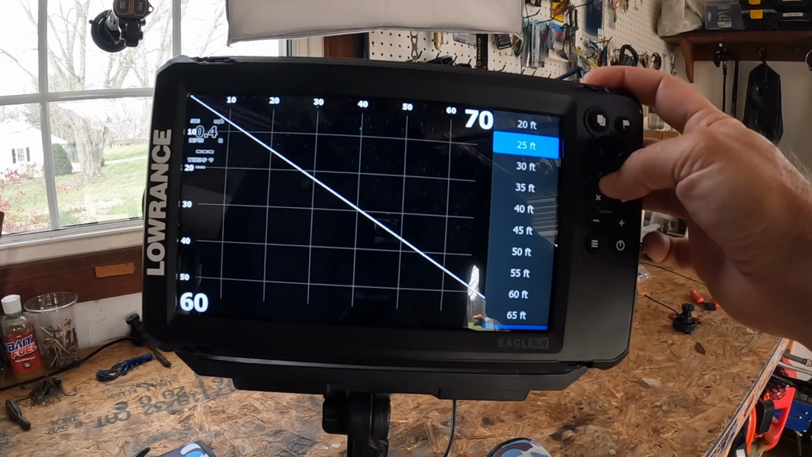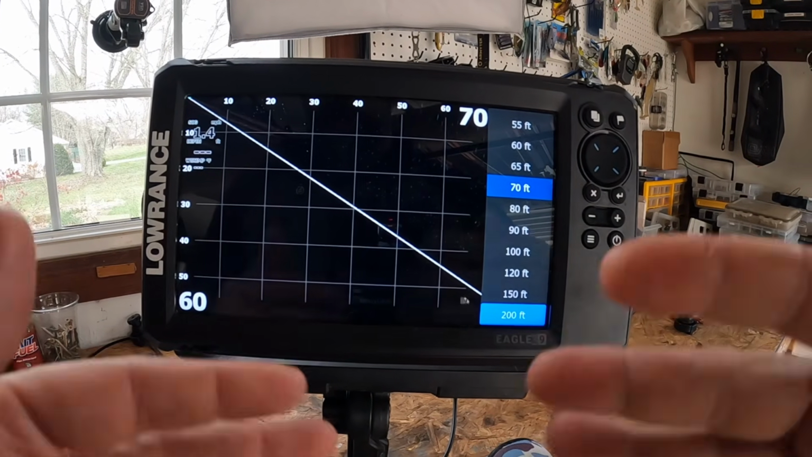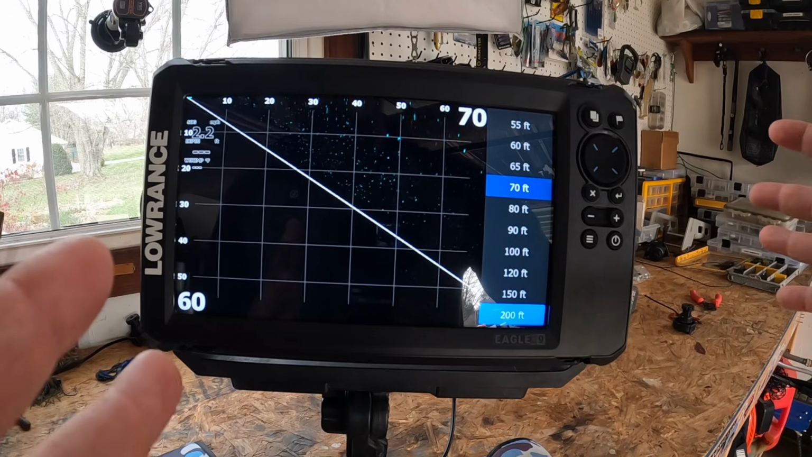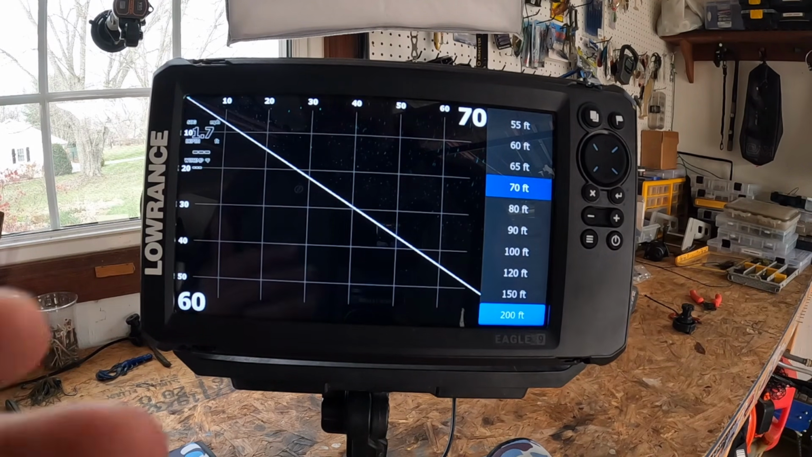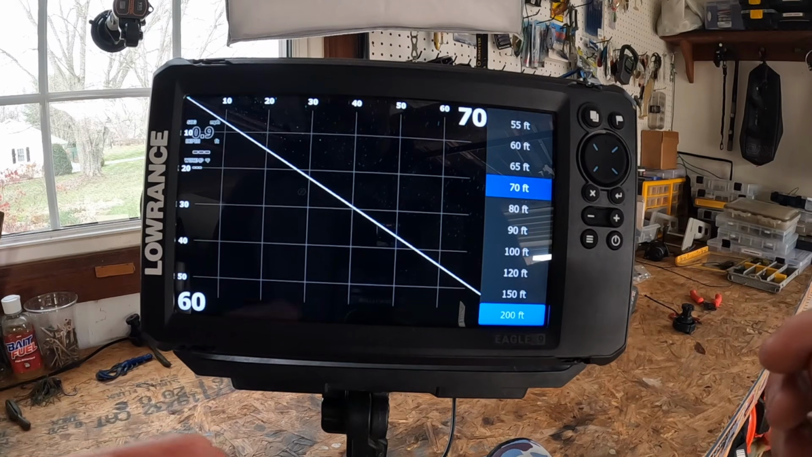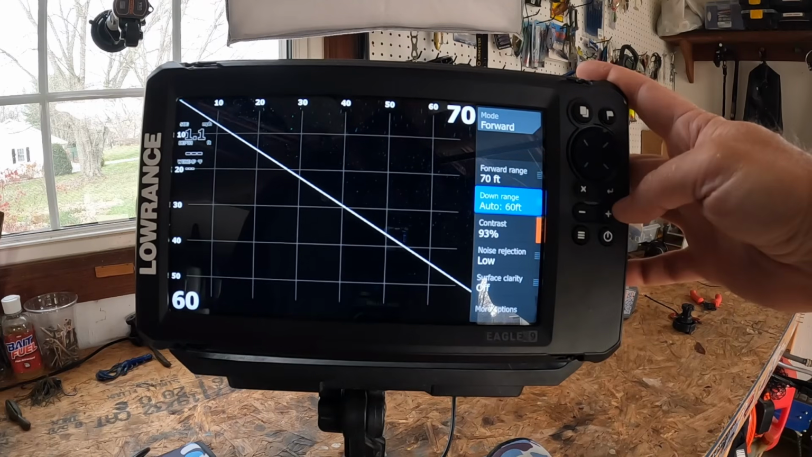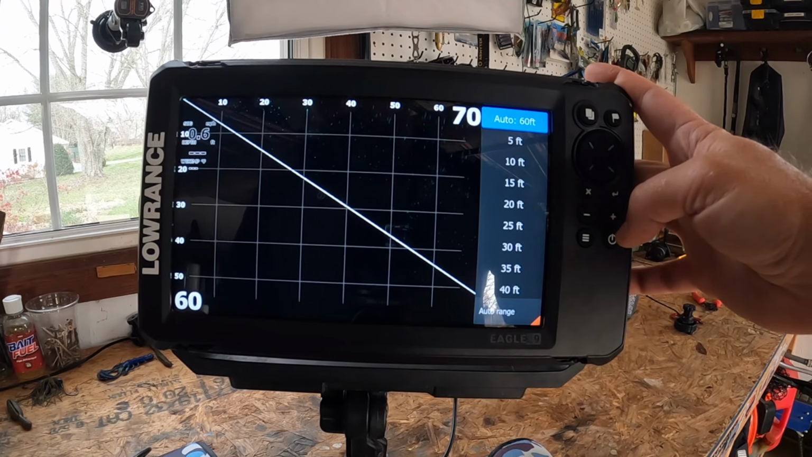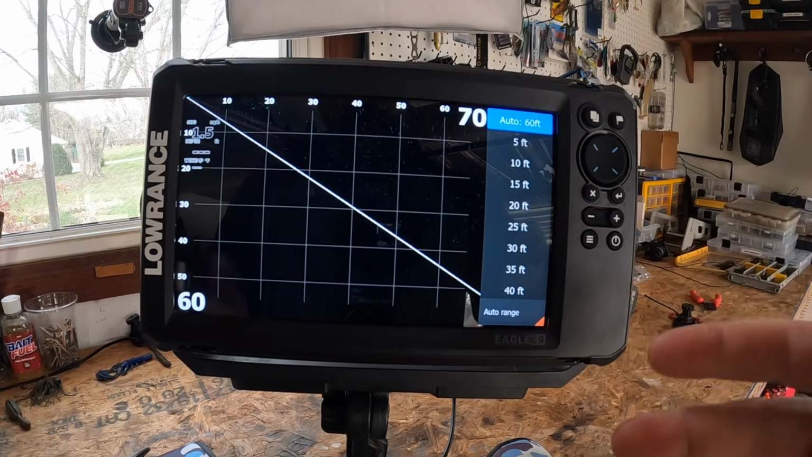And then you can go out as far as you want, but the 80 to 100 feet is really great for scanning those big flats. But you got to keep in mind, those targets, the further you get away, get really tiny. So think of it like there's a camera zoom, right? The further you look, the smaller everything gets. And then you got your depth range, which you can also goof around with. However, I just end up keeping this at auto, which I highly recommend for you. It's a good starting point for down view. Really keeps the bottom centered and saves you time.